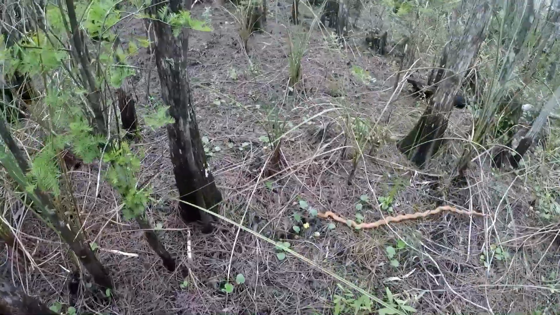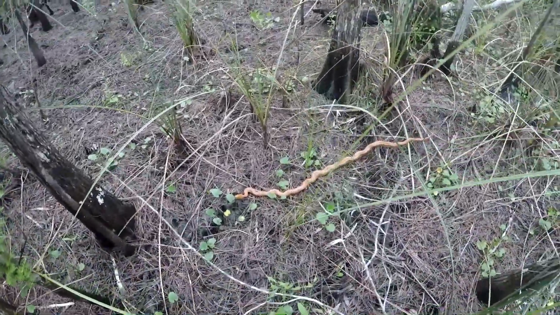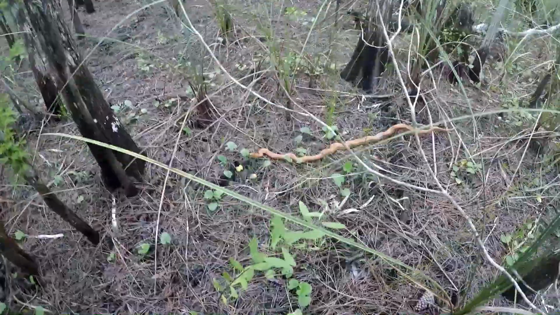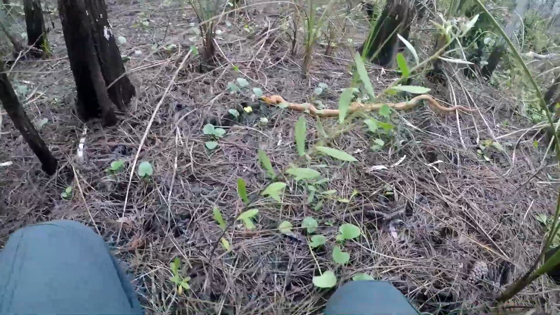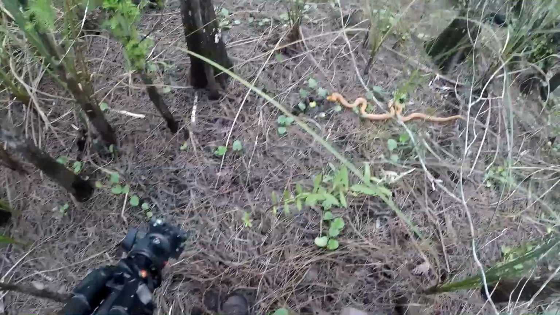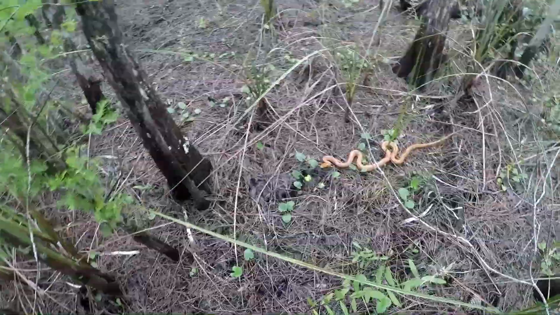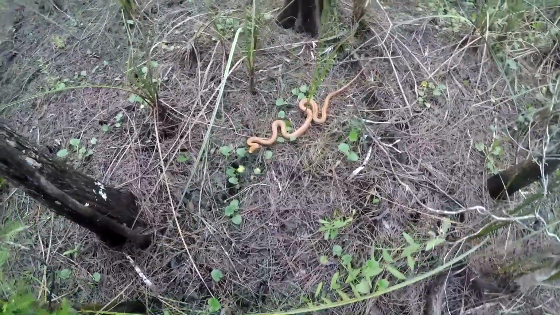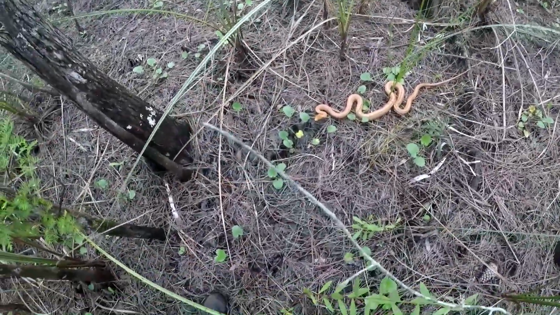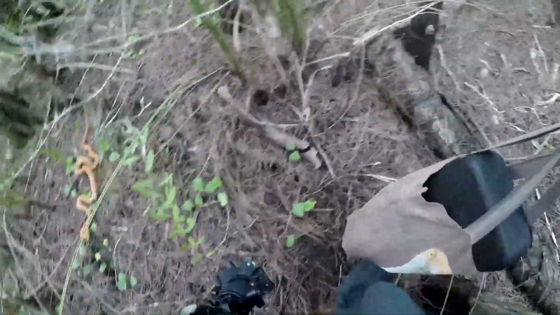See a lot of those out here. It's a big one. Don't bite me. Oh, don't be coiling up like that. He's pretty. Yellow rat snake. Alright, buddy, I'll leave you right there.